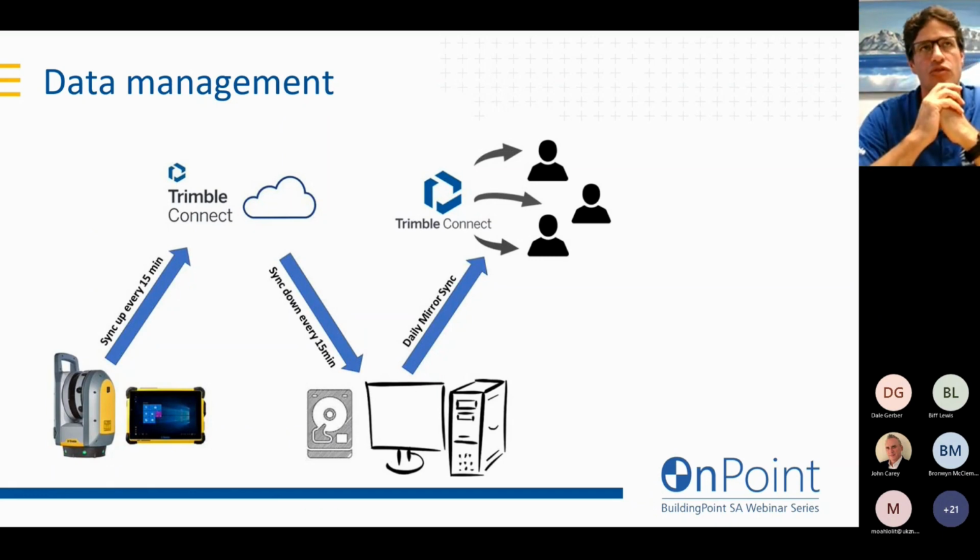You can then set up your Connect Sync Manager to download that data from the cloud down to your local PC sitting in your office, so that by the time you get back to the office, not only do you have your data stored and backed up on the scanner itself, but you've also got a cloud storage backup, and your data is sitting there on your computer ready for you to make whatever changes or work on it straight away.